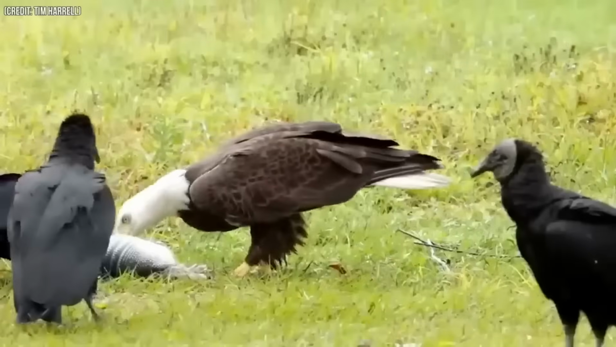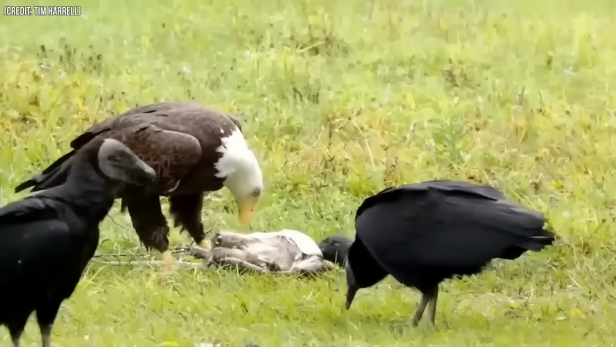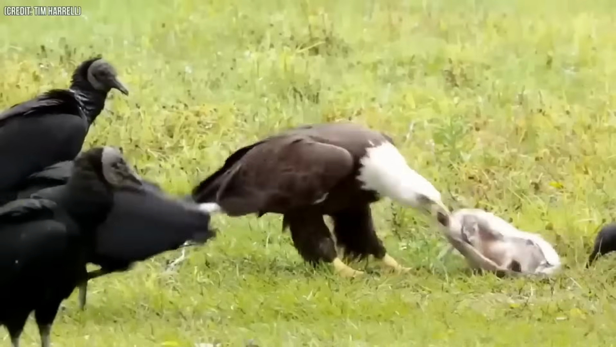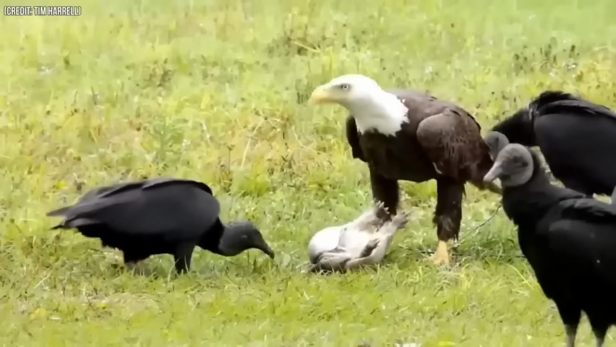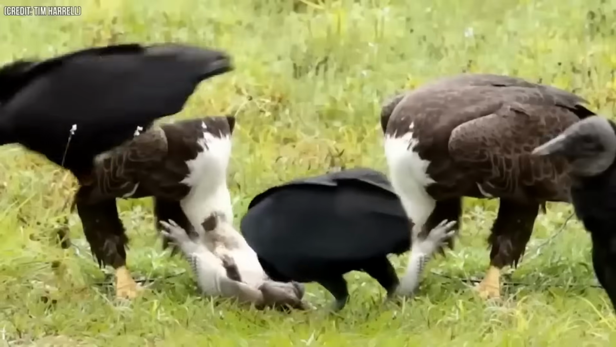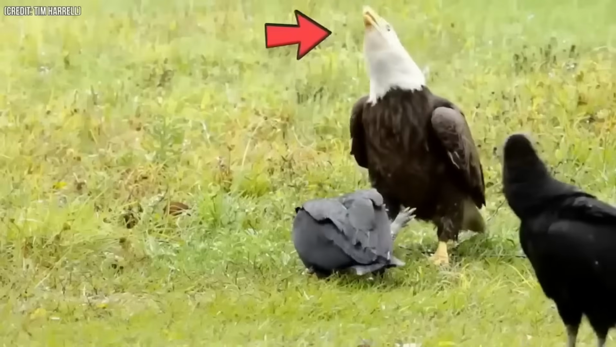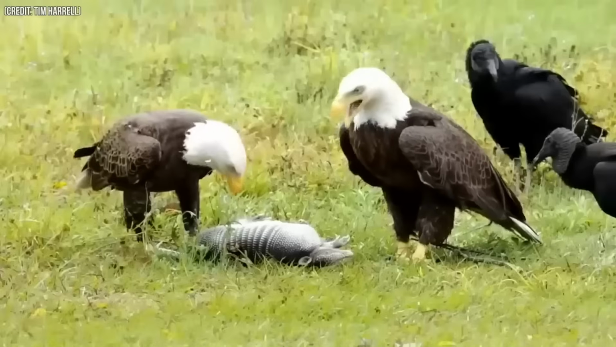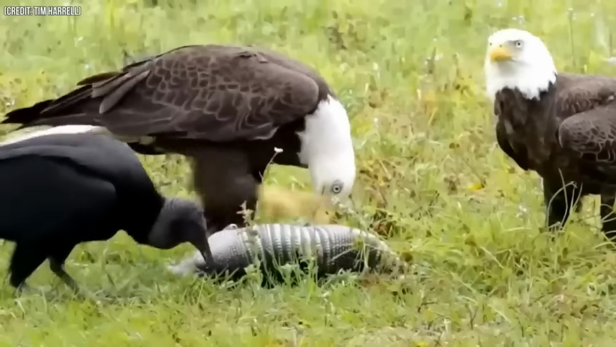This devastating clip not only shows a peculiar bond among the bald eagle and the black vultures, but also shows the fate of an unfortunate armadillo who came to an end by being a feast for the predators. Even though the eagle did not want to share its meal at first, those vultures were not easy to shoo away. So the eagle called for backup. However, even with one more eagle around, the vultures did not give up, and they had to share the armadillo in the end.